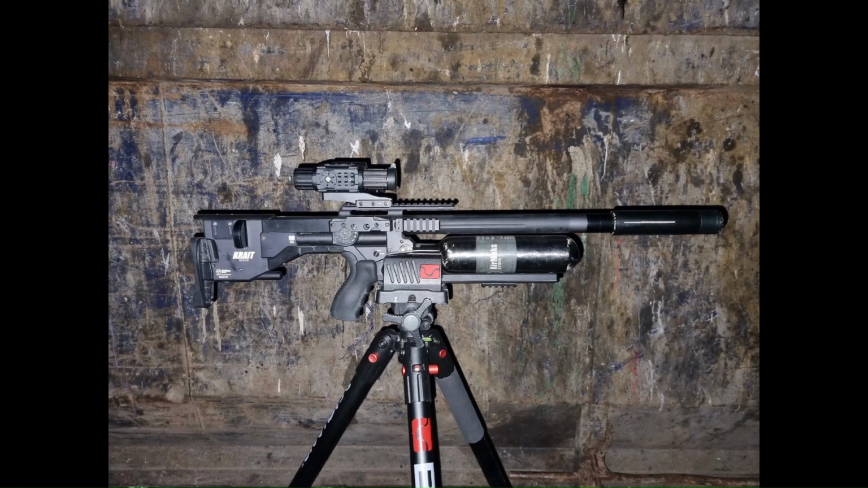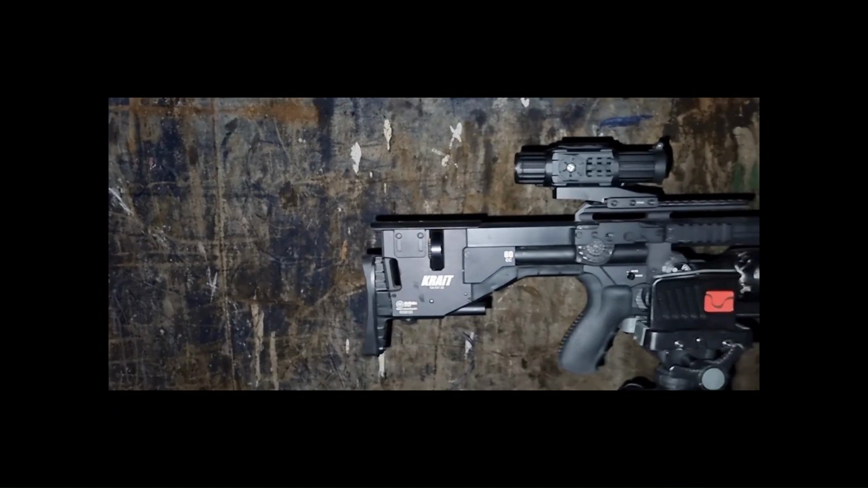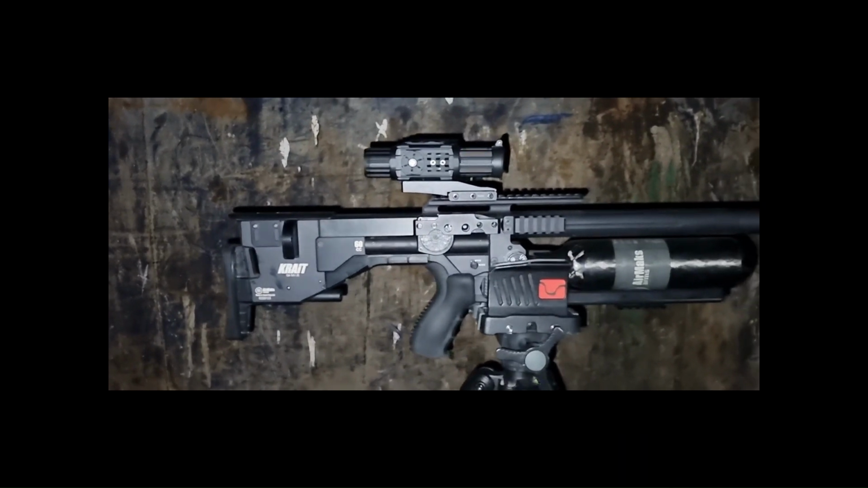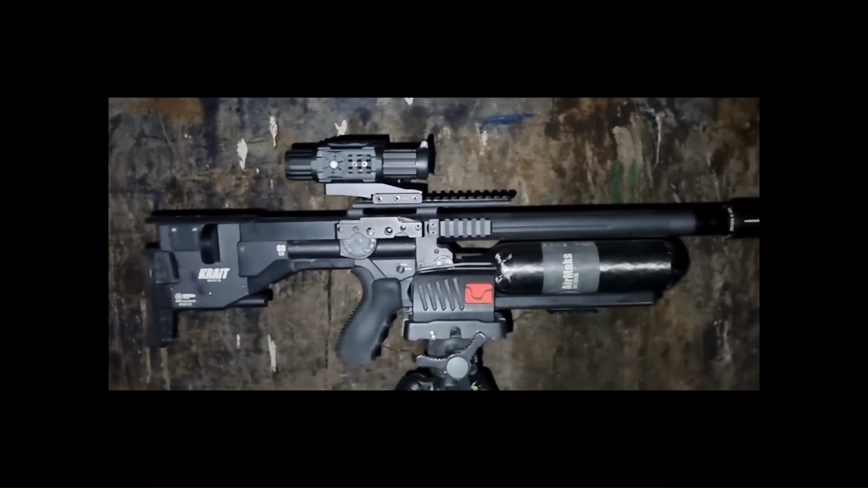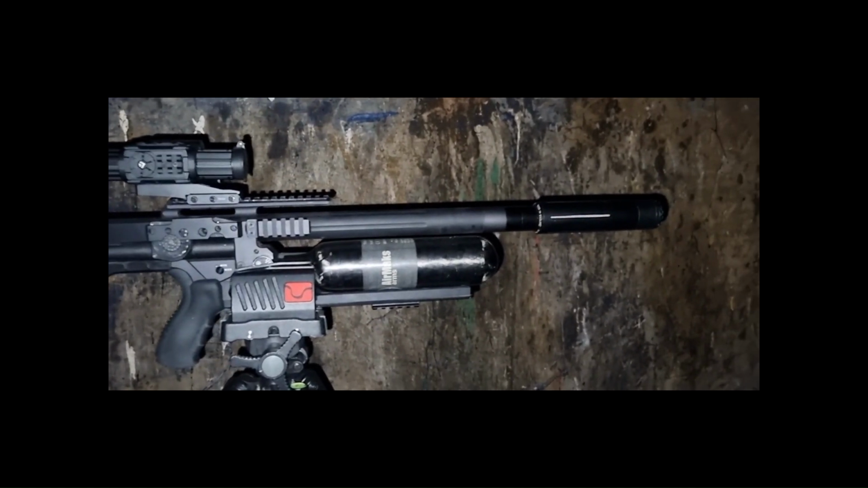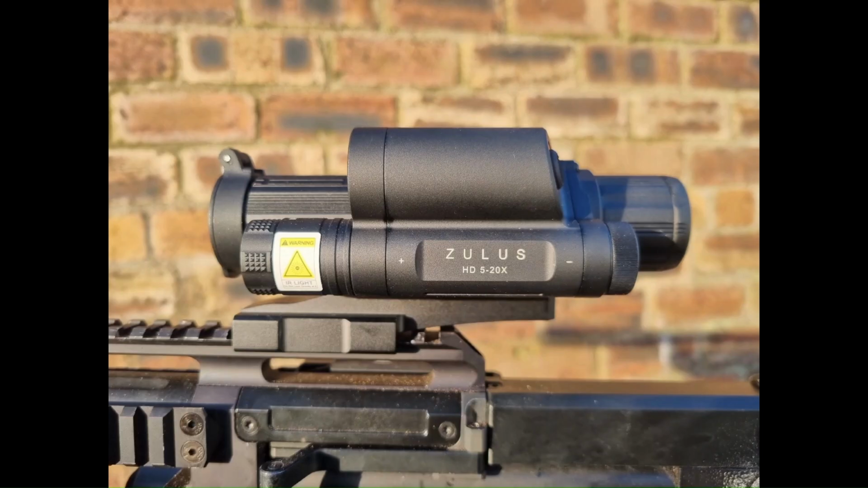Anyway, I'm not one for review videos. I use my kit in the field doing what I do, that's shoot rats and other pest species. I'm very impressed with the scope, I will say that, for the short space of time I've used it. It's compact, light, and the picture quality, as you will see in the footage ahead, is absolutely fantastic. So, no more talking, straight to that.